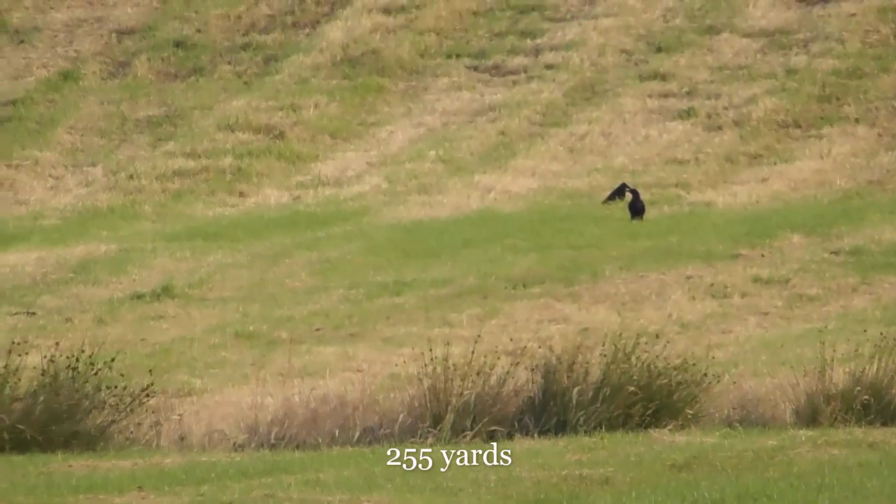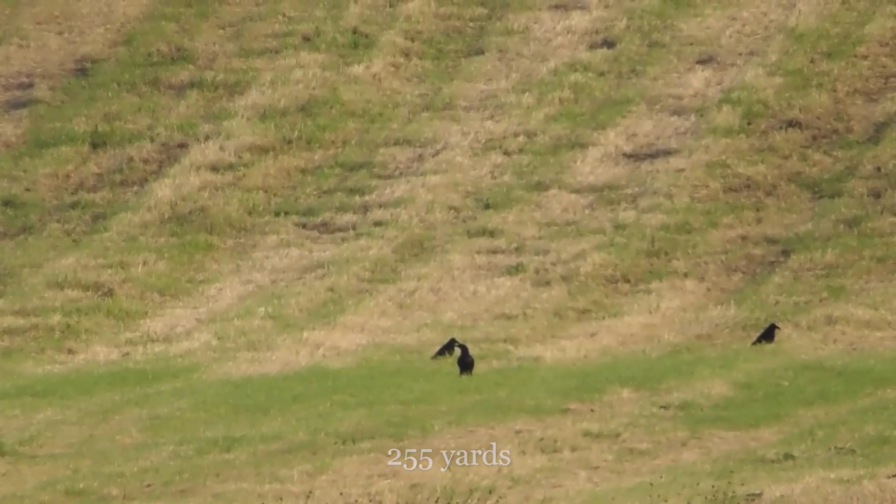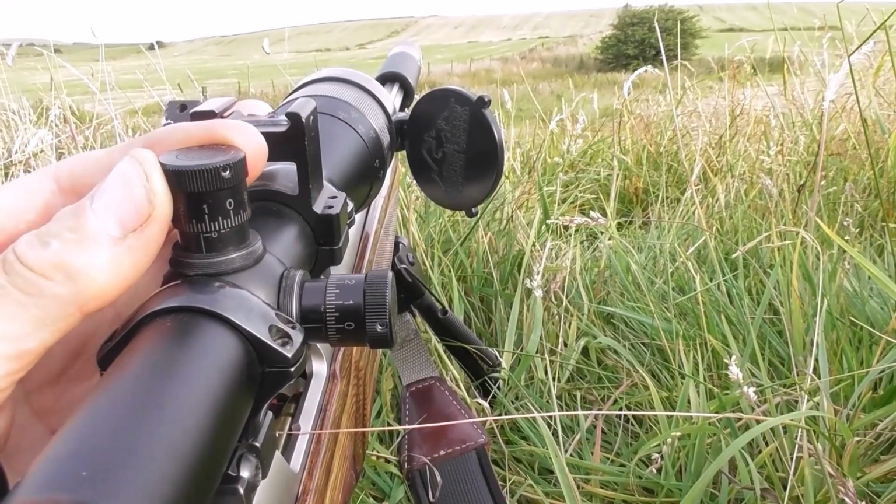This first crow's landed at 255 yards. The 50 grain VMAX at this range should drop around 4 inch, so I have to dial my scope up to allow for the 4 inch of bullet drop.